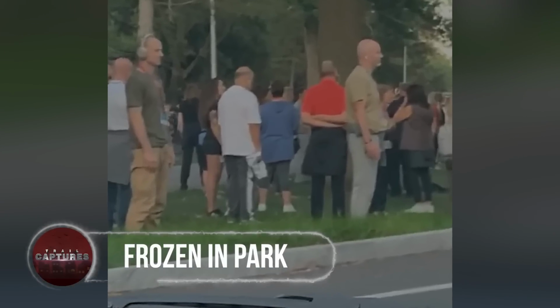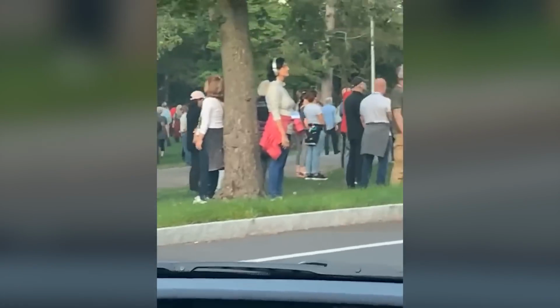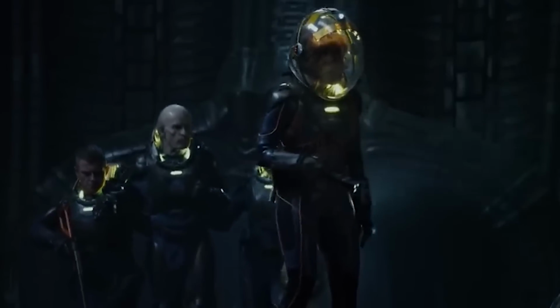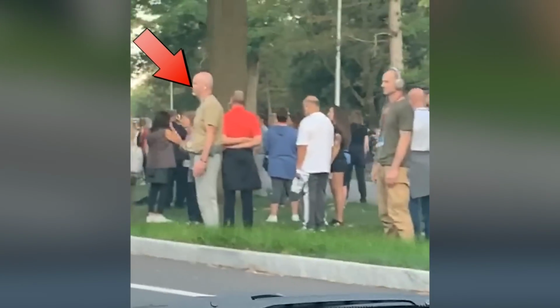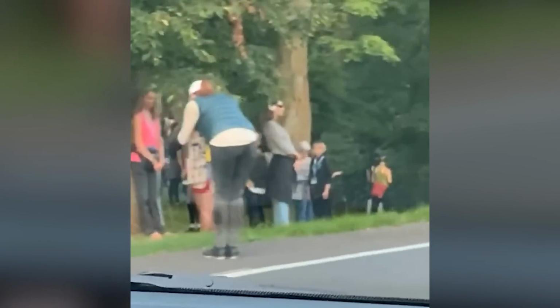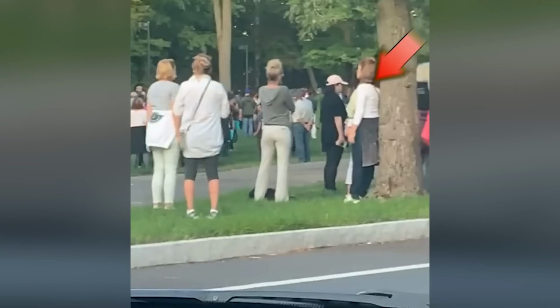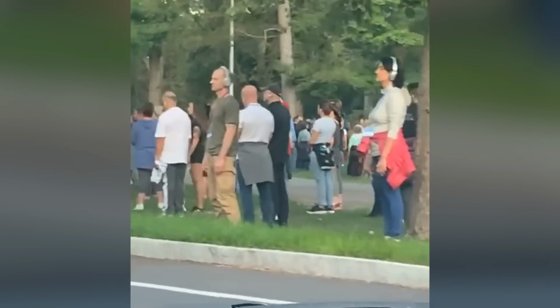Frozen in park. A lady standing still in front of a tree, and another group of people froze while staring oddly. This is not any clip from a sci-fi movie, but this bizarre moment was actually recorded in September 2019 by a family while they were heading toward Niagara Falls. Not just one or two, but a large number of people were spotted standing still all over the place. What's weirder, more than half were old-aged. With a heart filled with fear, the family left shortly, so nothing more could be stated about it.